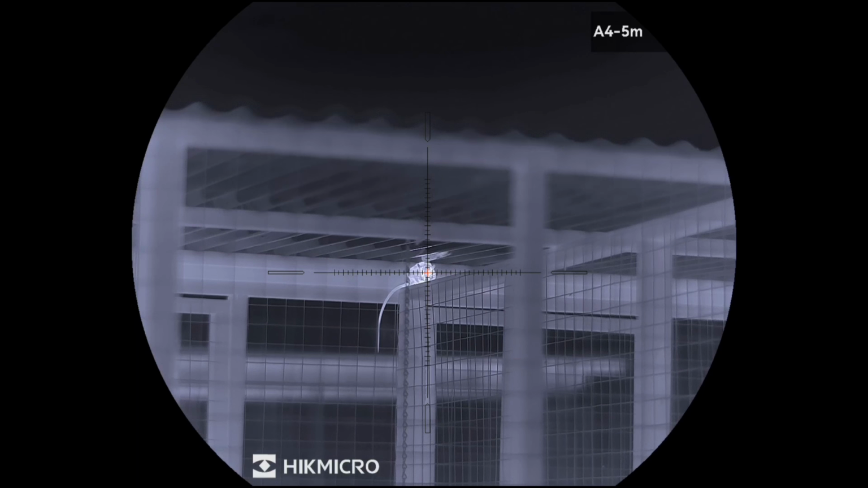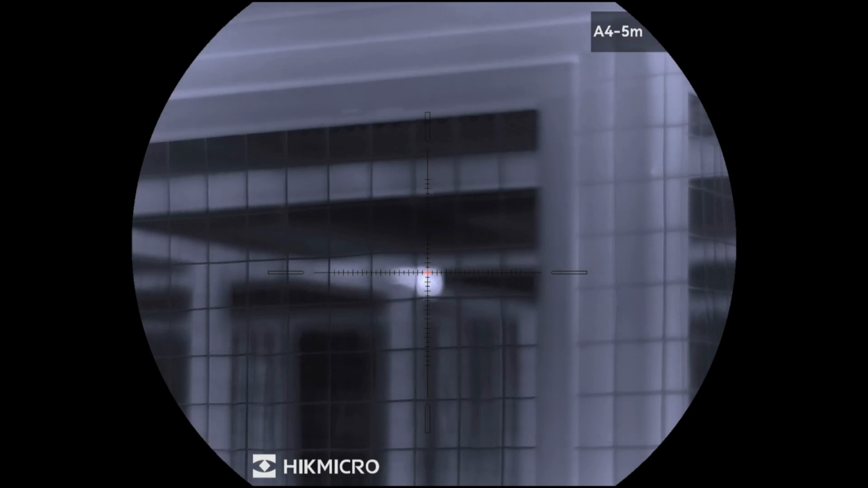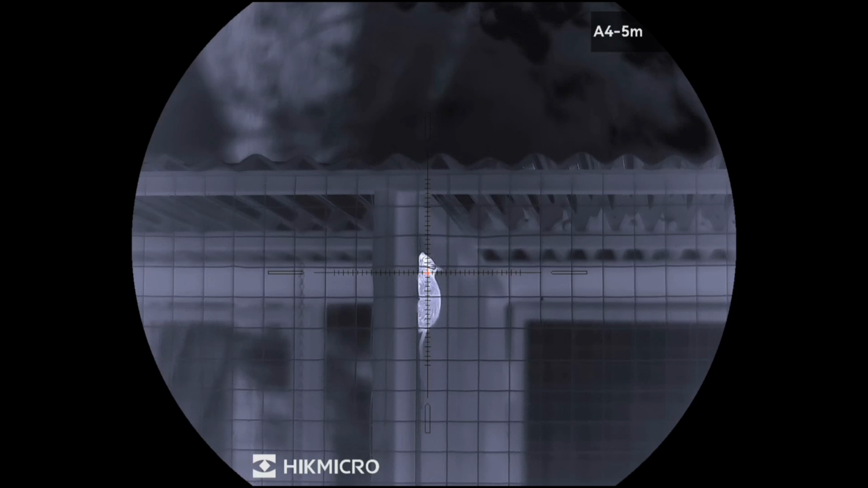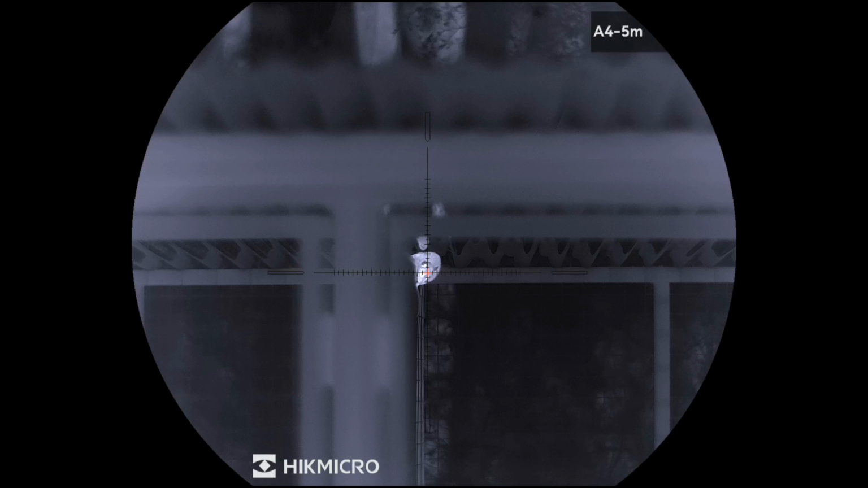I can't believe how noisy these rats are. Look at them. Oh, I think we're going to struggle getting through that. Maybe not. I do apologise for the running commentary, but I just can't help it when I'm out shooting rats.